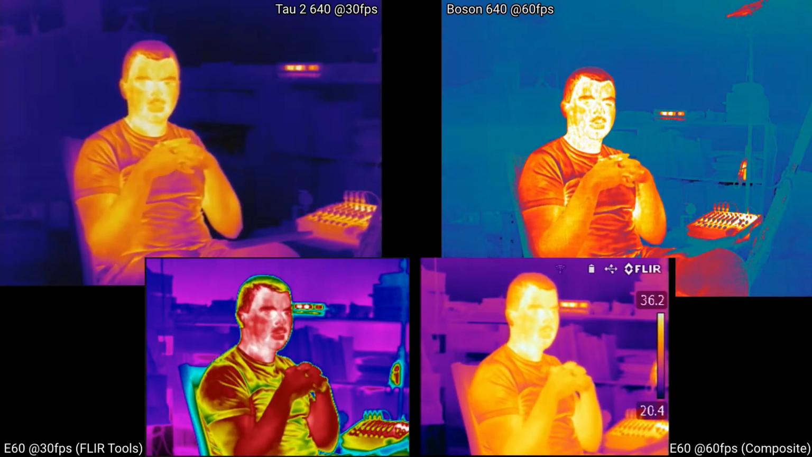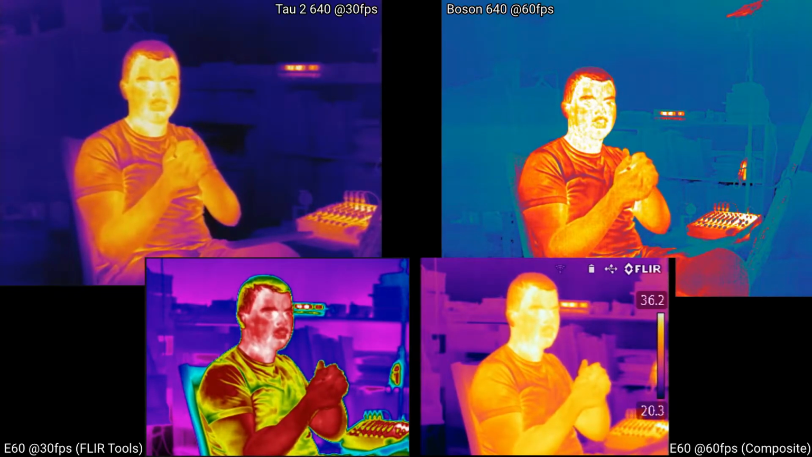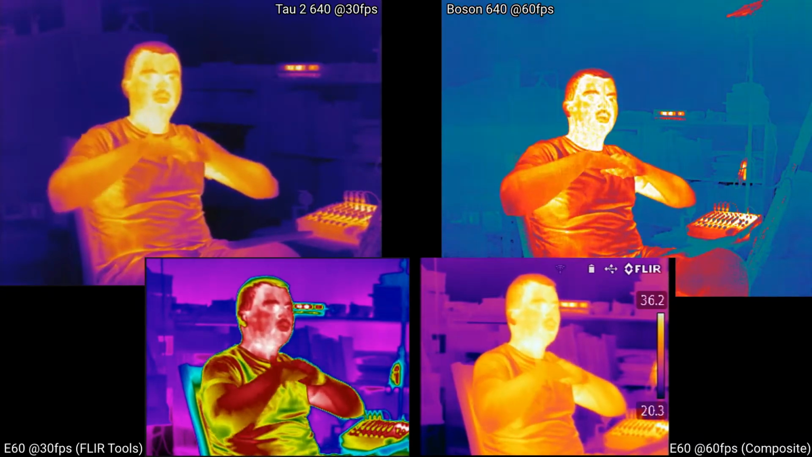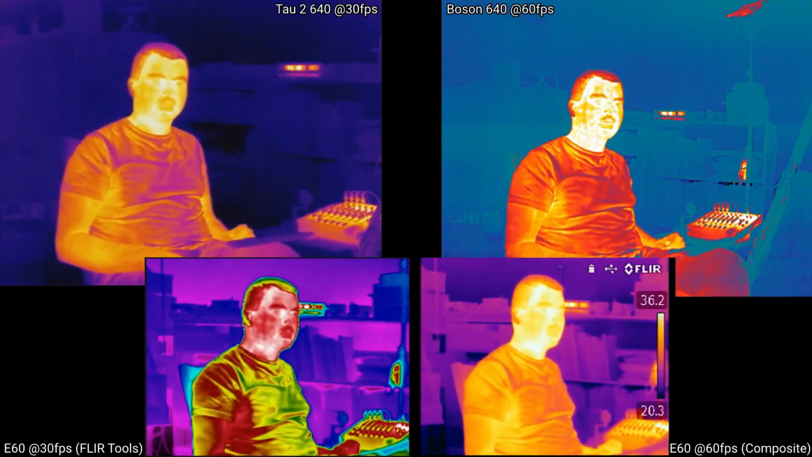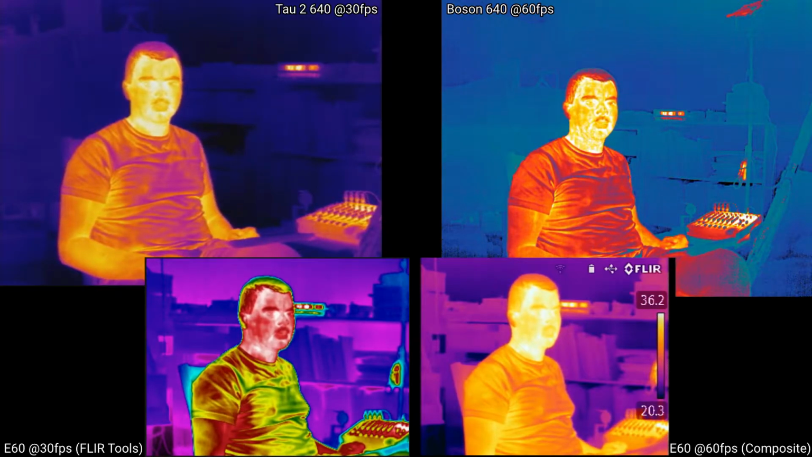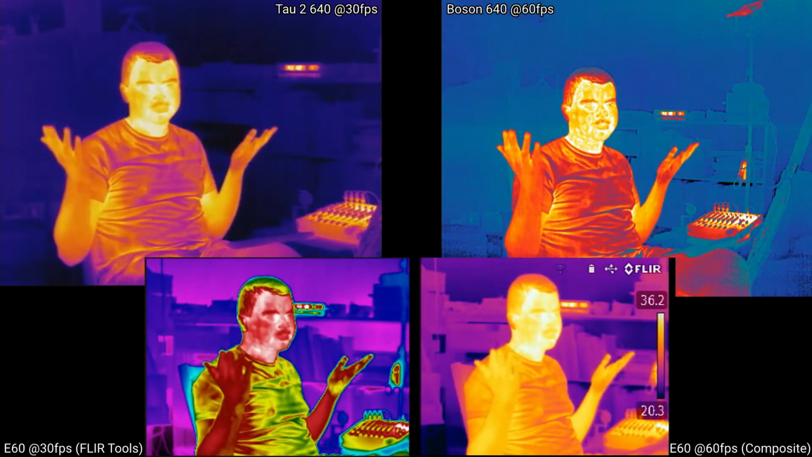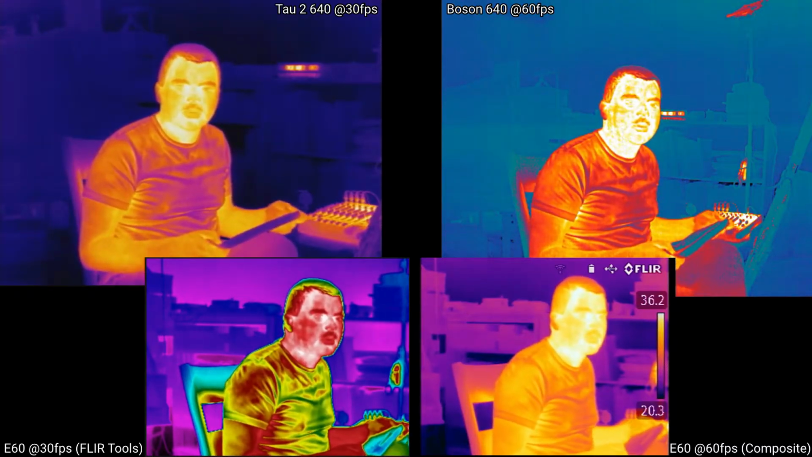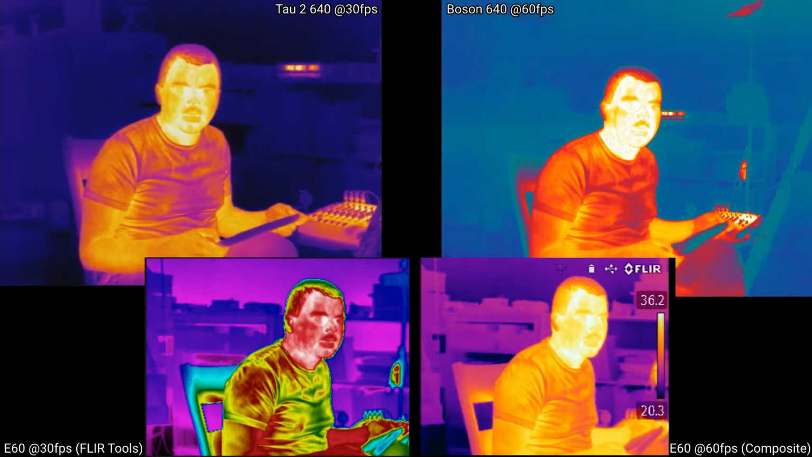And then because of the limitations of the composite video output from the Tau 2 that's in NTSC mode now, you chop off the top and bottom few pixels because the 640 by 512 is only supported by the PAL output version, which you can do, but then you're also at a lower frame rate. So I'll turn this back down to a more regular level.